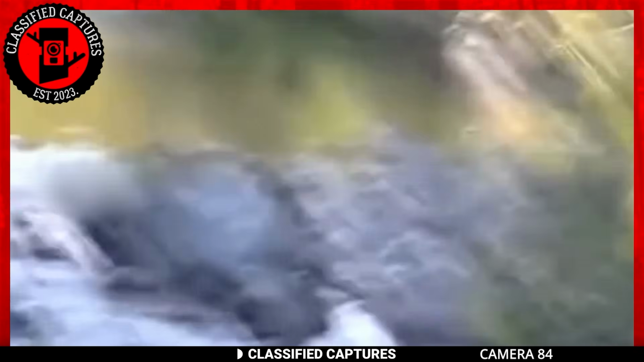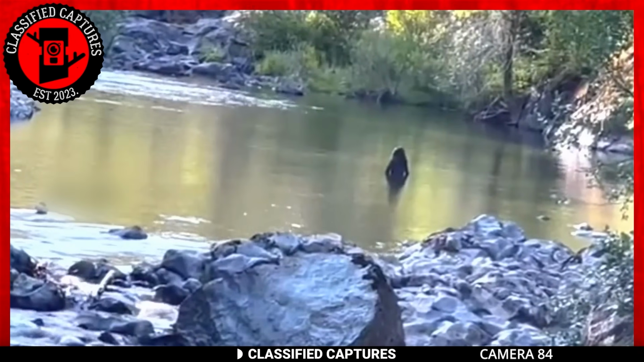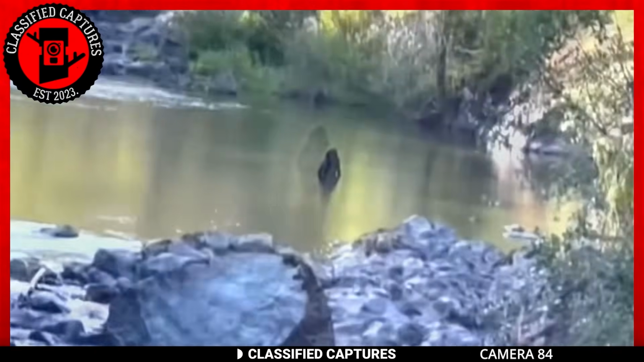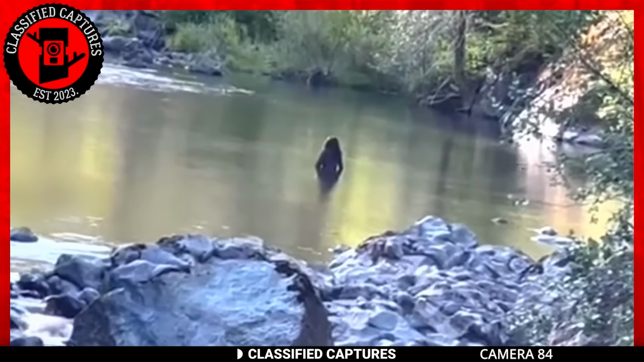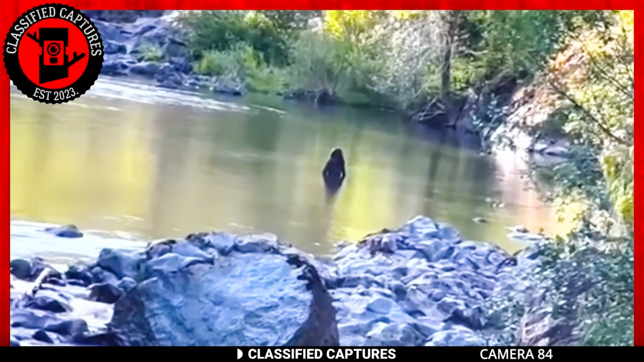Though we'd love to embrace the idea of this being Bigfoot, it's hard not to notice that it appears slightly slimmer and lankier compared to previous Bigfoot sightings. Is this truly a Bigfoot, perhaps a feminine one, or are we simply dealing with an elaborate hoax to garner views? Share your thoughts with us.